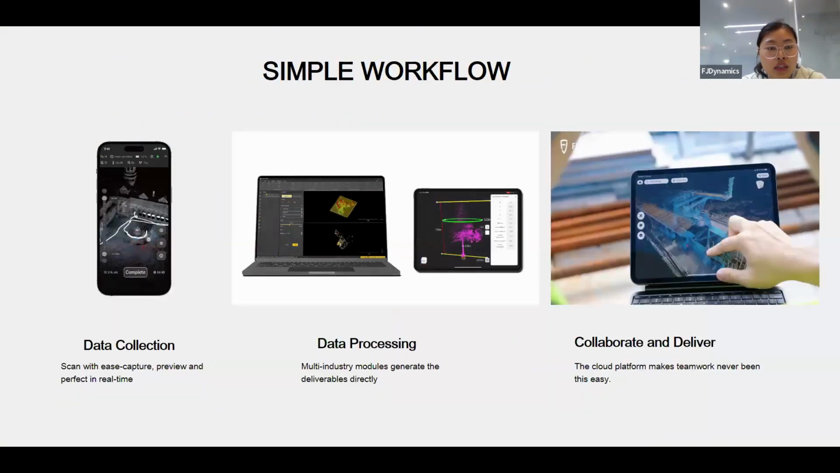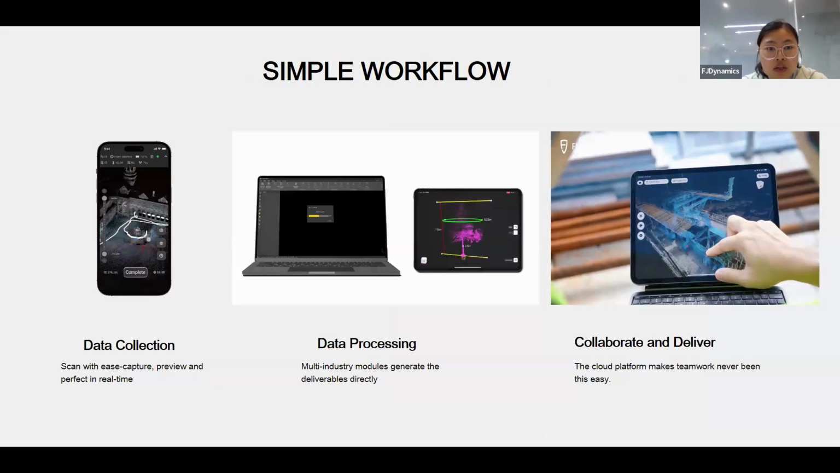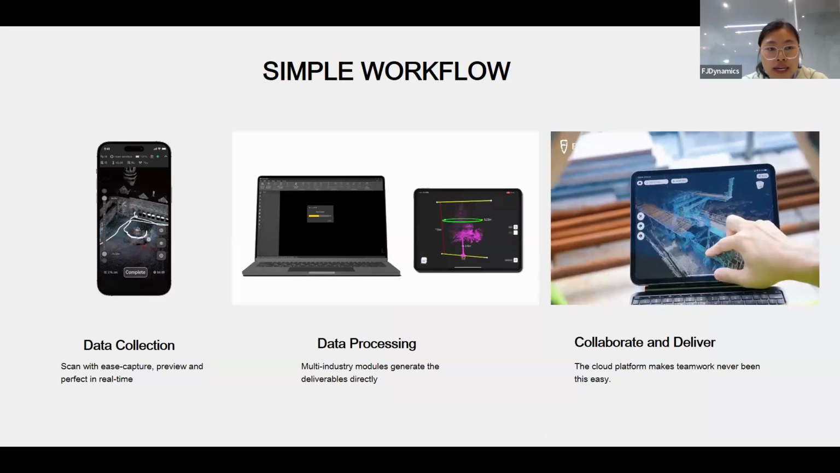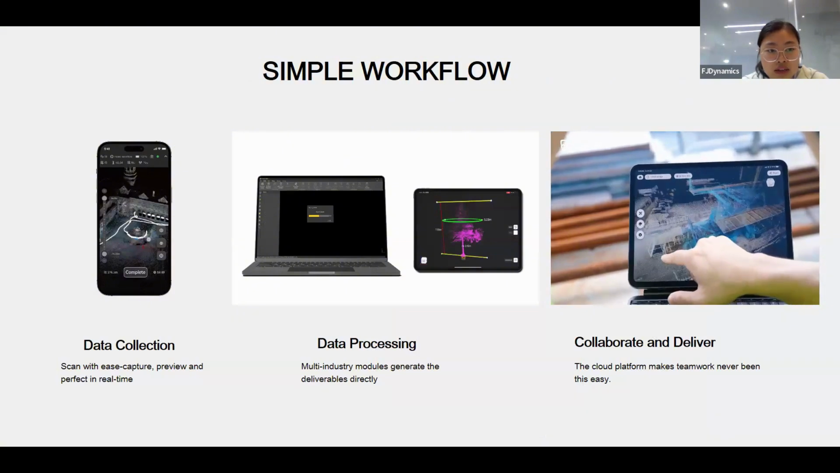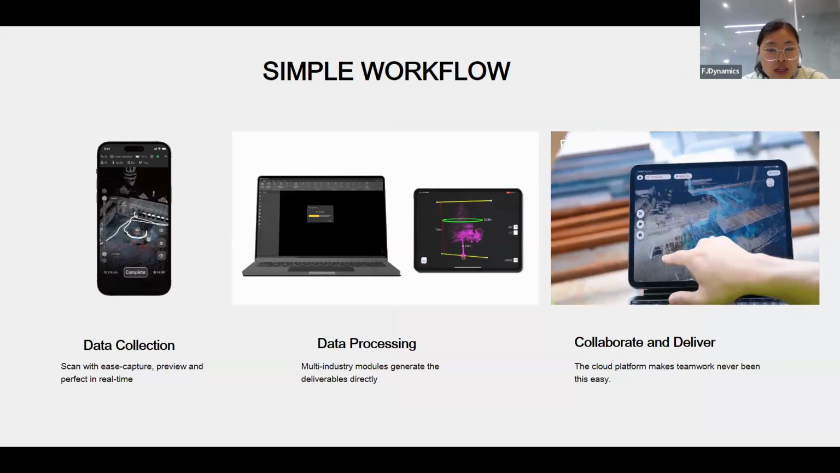Also, the S2 is compatible with our software ecosystem. With the FJD Trion Scan real control app, you can just grab the phone and do the preview. And after that, you can import the raw data into the PC or the iPad to do the data processing. Later, when you get the result, you can upload it to the online platform and share it with your potential customers.